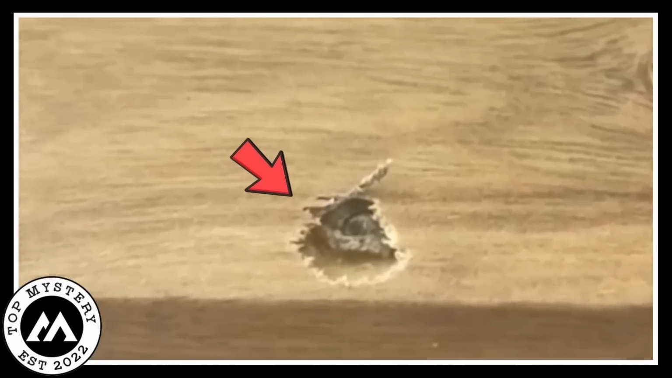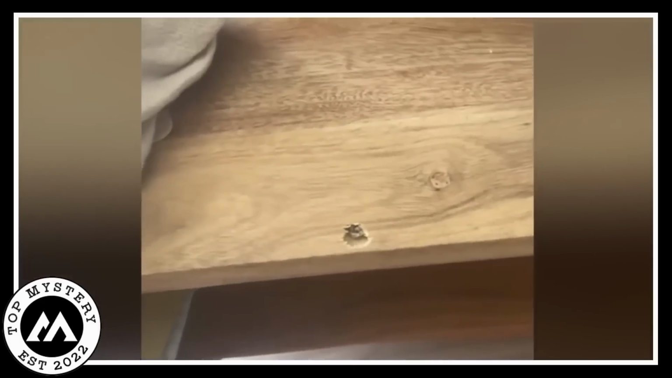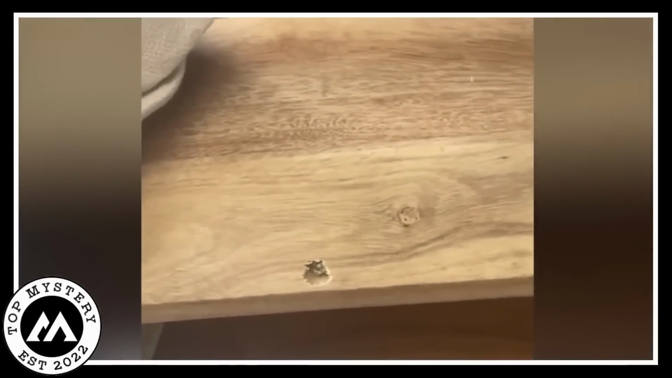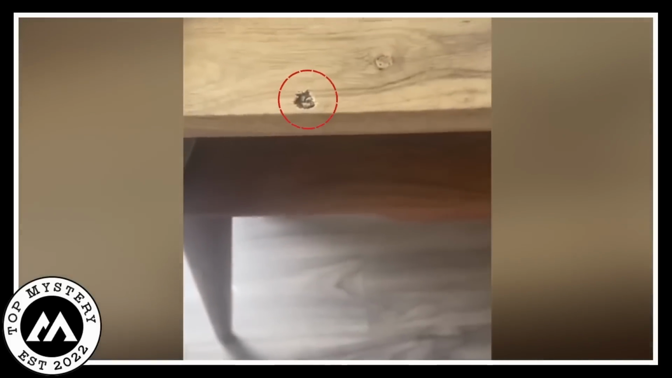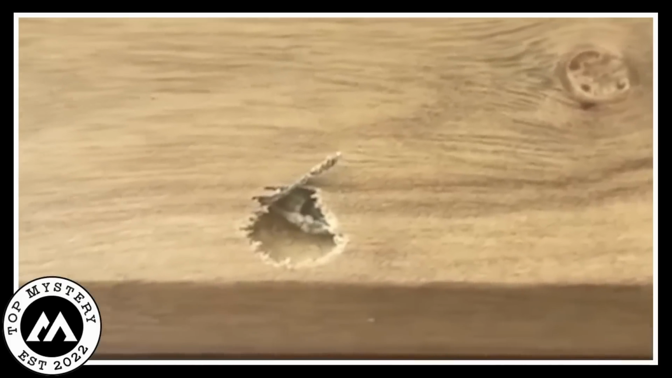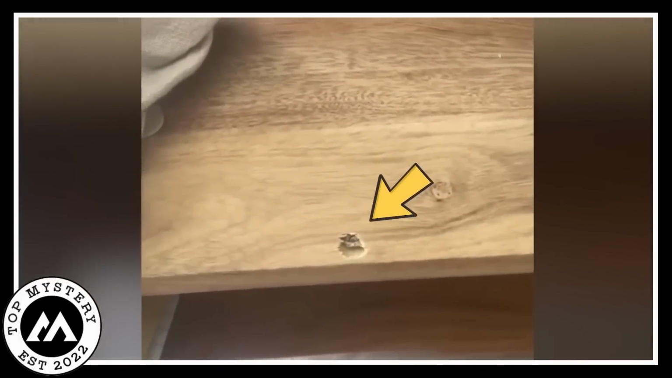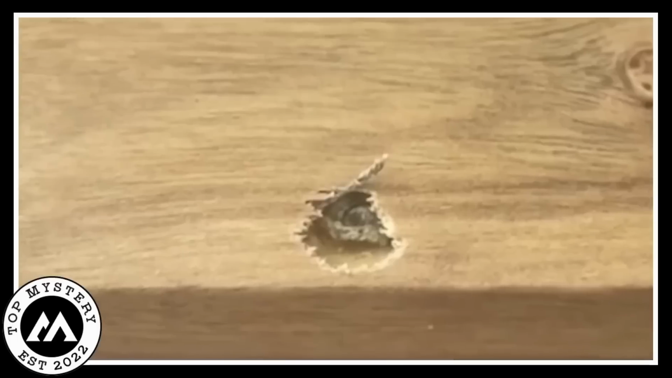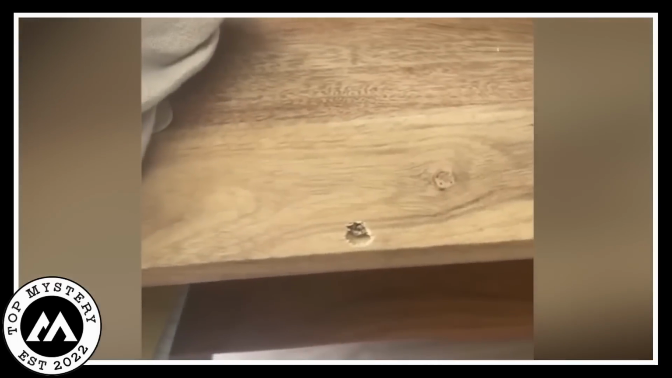Imagine finding this unexpected guest in the very space where you work or study every day. The unsettling part? Bugs, especially unknown ones, can be a bit unpredictable. What if it decides to take a nibble? Suddenly, your trusty desk becomes a wild terrain with potential dangers lurking beneath its surface. It's a vivid reminder that nature has its way of surprising us, even in our everyday spaces. The video might give you the heebie-jeebies, but it's a testament to the wild side that can unexpectedly show up right under your nose. Or, in this case, in your desk.